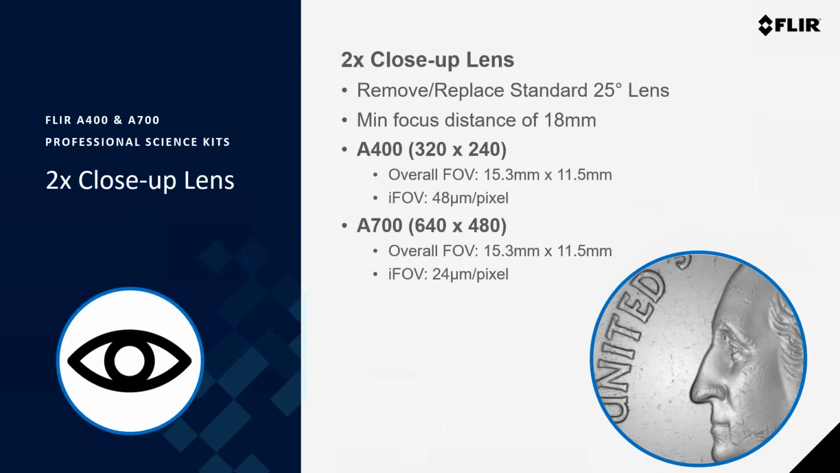So when you look at everything that's included in the professional science kits, from the standard 24-degree lens to macro mode to the close-up lens, we're really providing you with a complete close-up inspection system in a single package. For the A400 Pro kit, you can get a 212 micron per pixel spatial resolution with the standard 24-degree lens at its minimum focus distance.